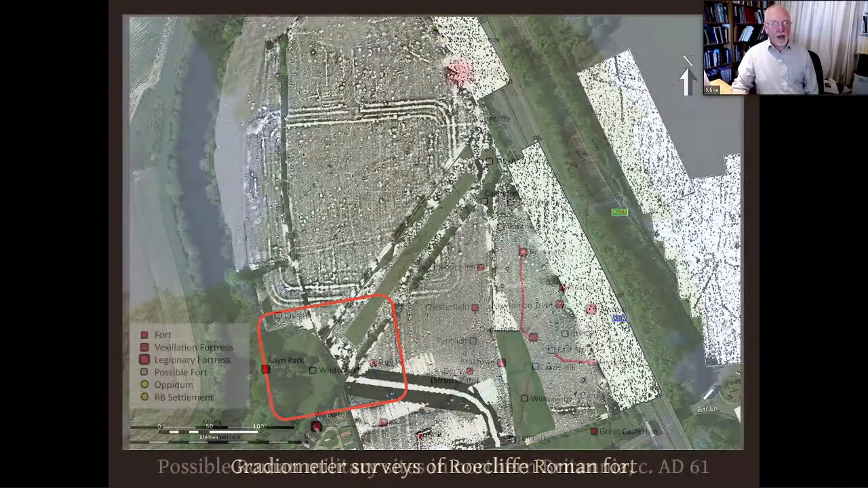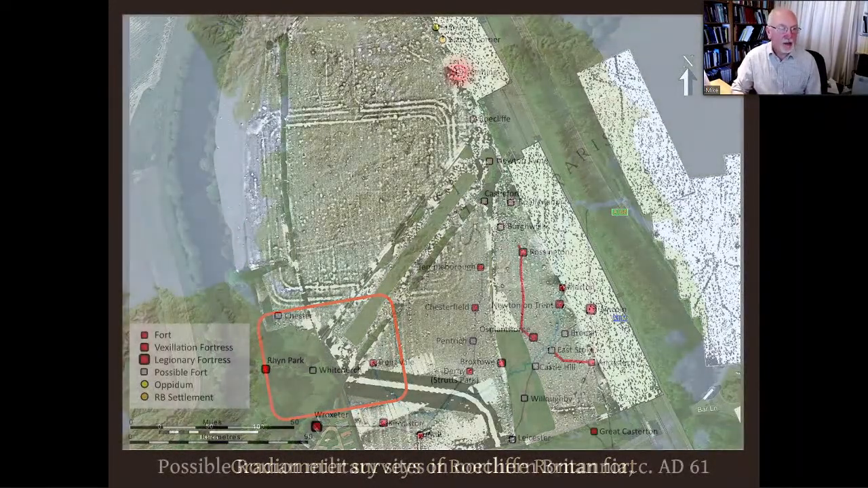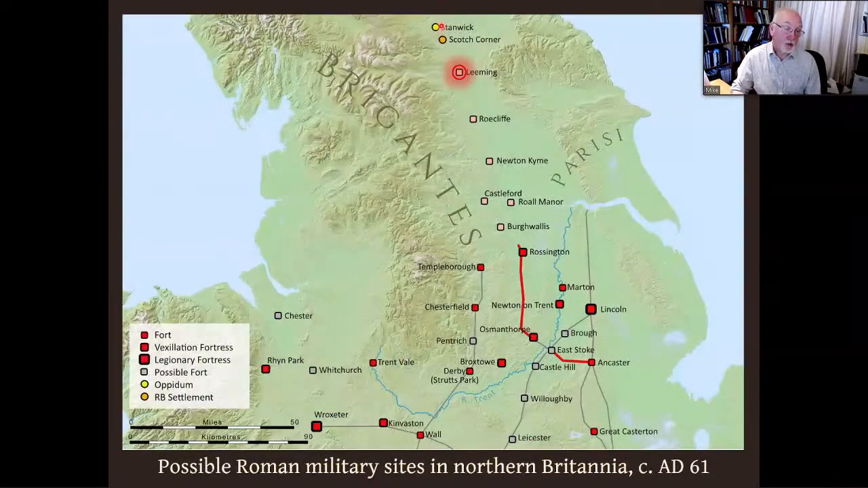Which takes us where? We now still have a gap between Rowcliffe and Scotch Corner and Stanwick. And it was actually Peter Adaman who pointed out that if I'm right about this, there must be a missing site between Rowcliffe and Scotch Corner. The missing site can't be Catterick, which is about here. It's far too close to Scotch Corner. Neither can it be Healam Bridge, which is about there, which has been very, very well excavated, and there is no Flavian or earlier site there.